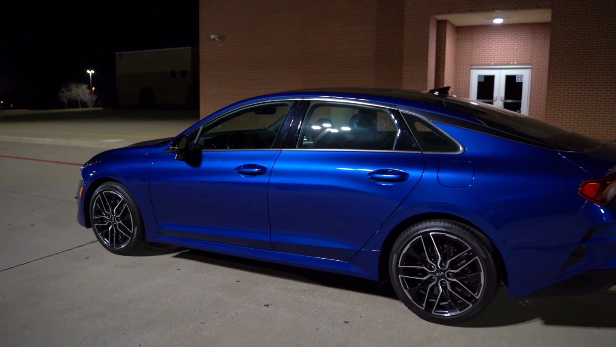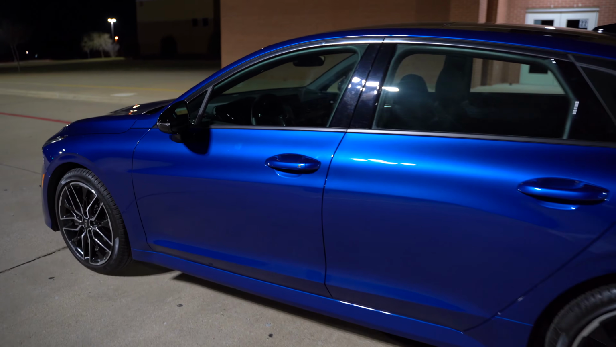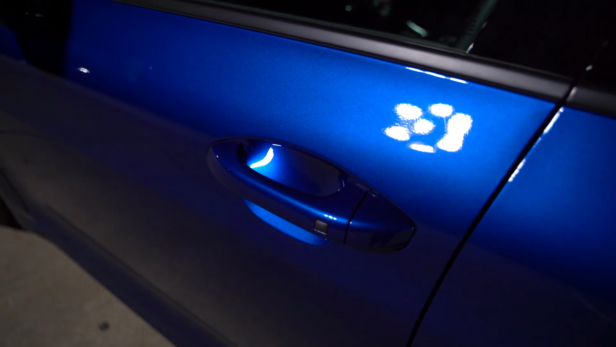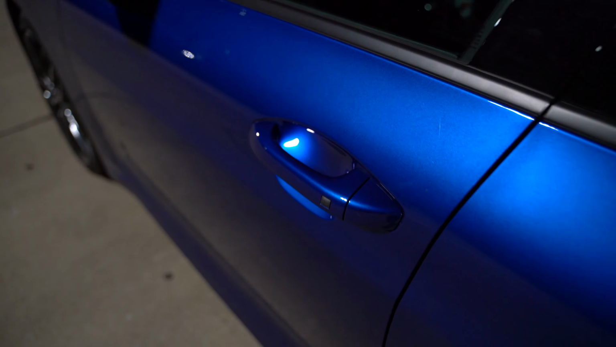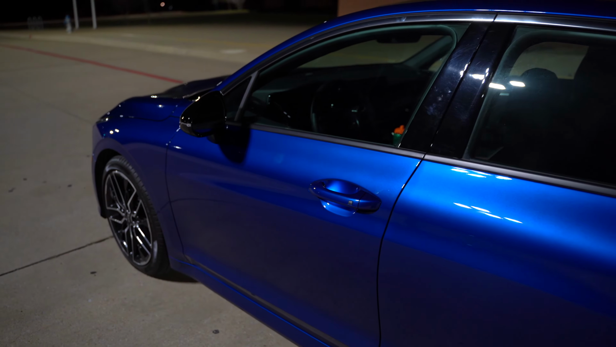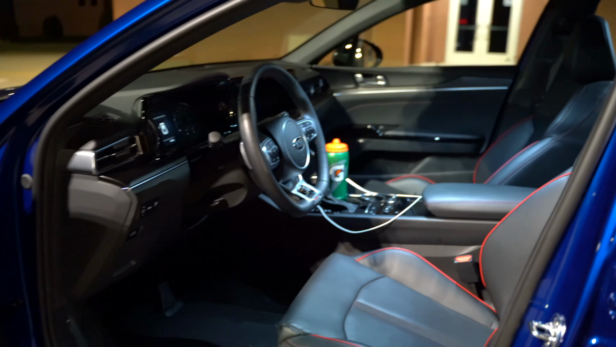We have the smart key system, and I have it set up to where when you approach the vehicle, the door handle will actually illuminate. It's just the front door handles, and there's no spectacular approach lighting, but at least you get an illuminated door handle. And then as we open up this door, we've got more LED lights in here.